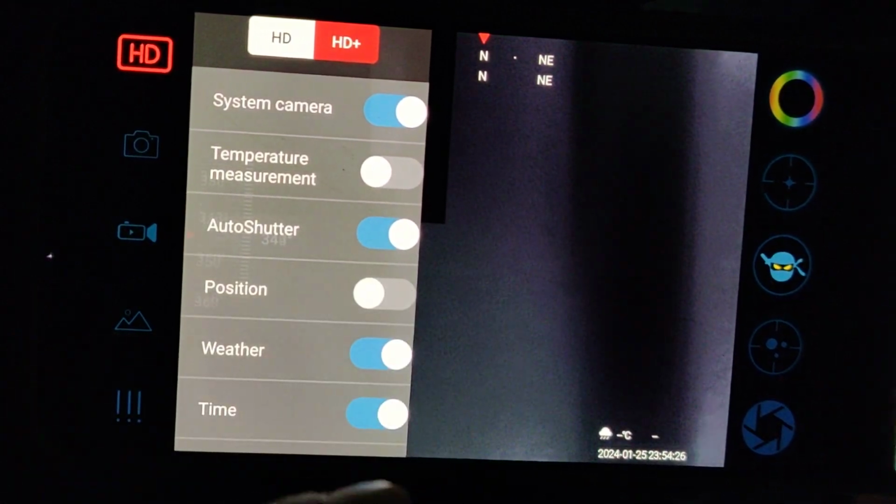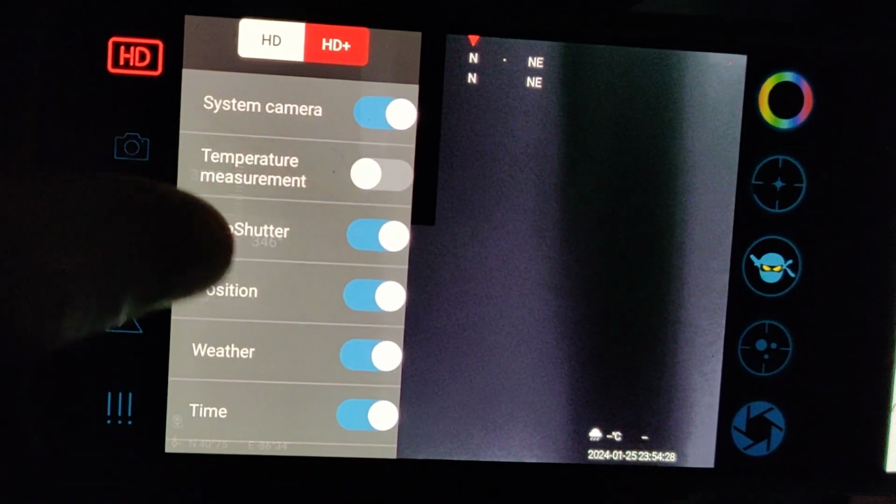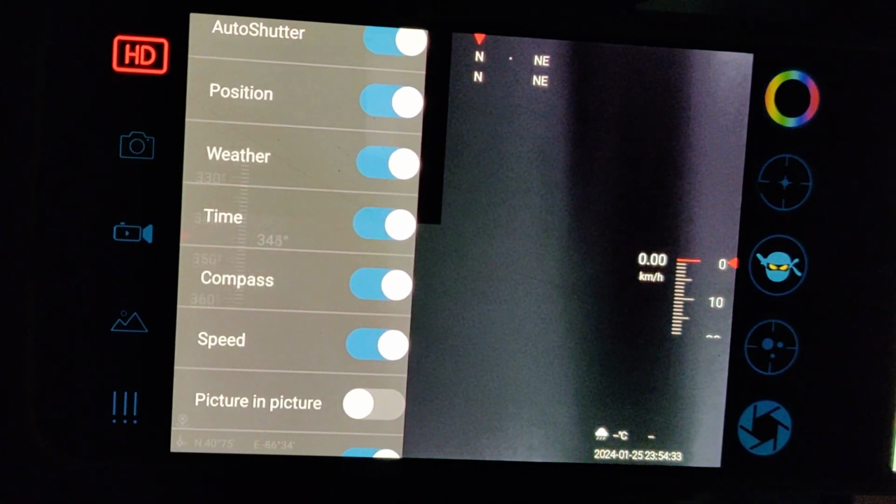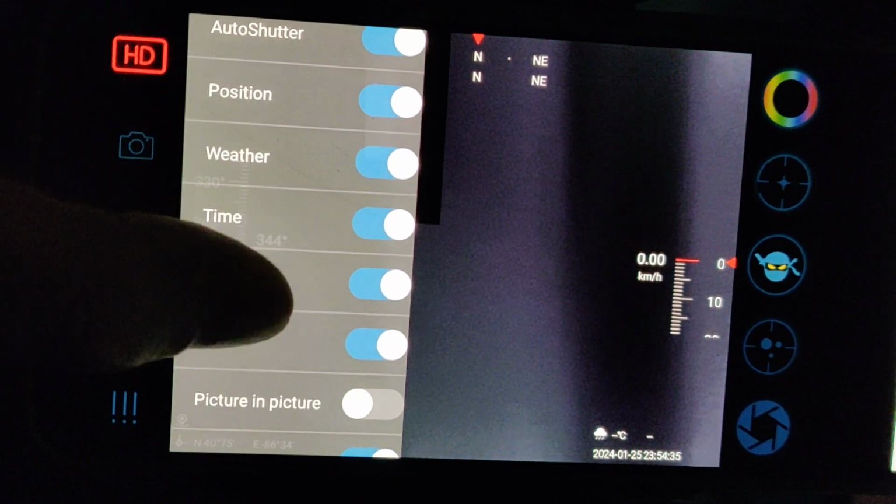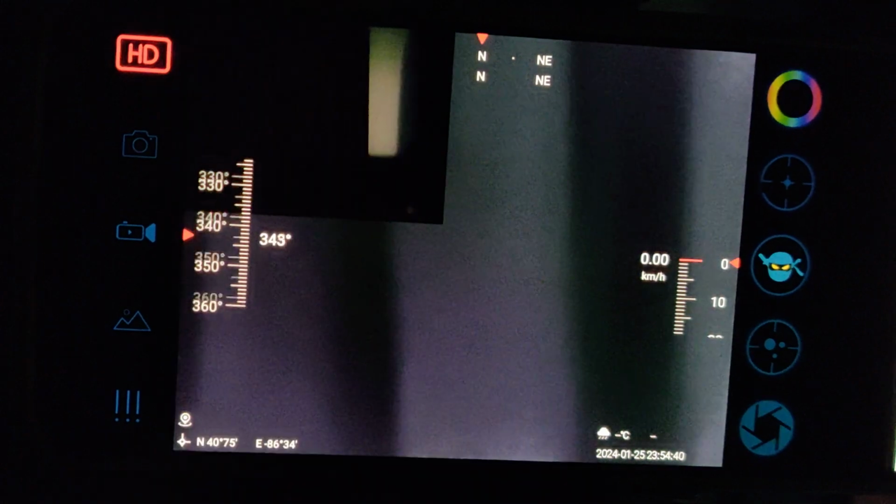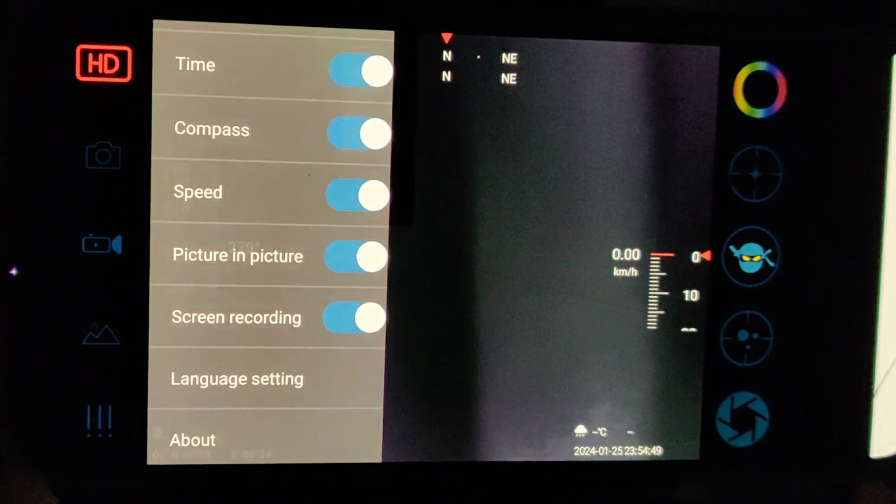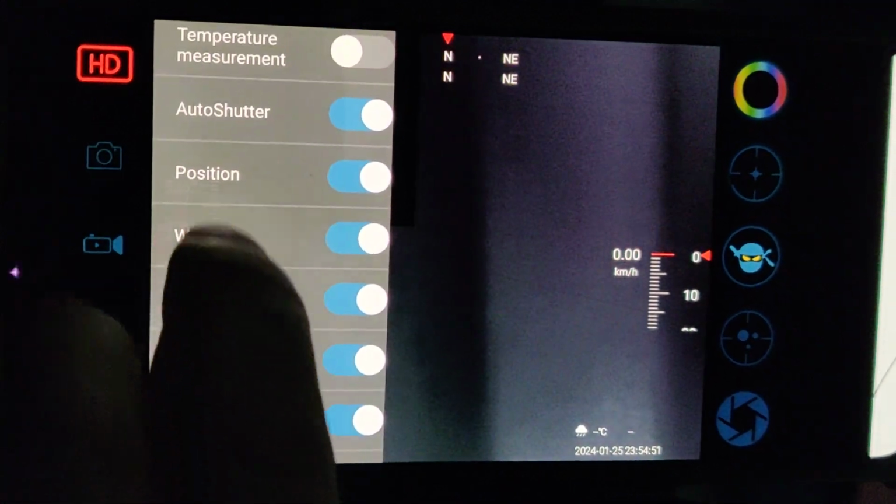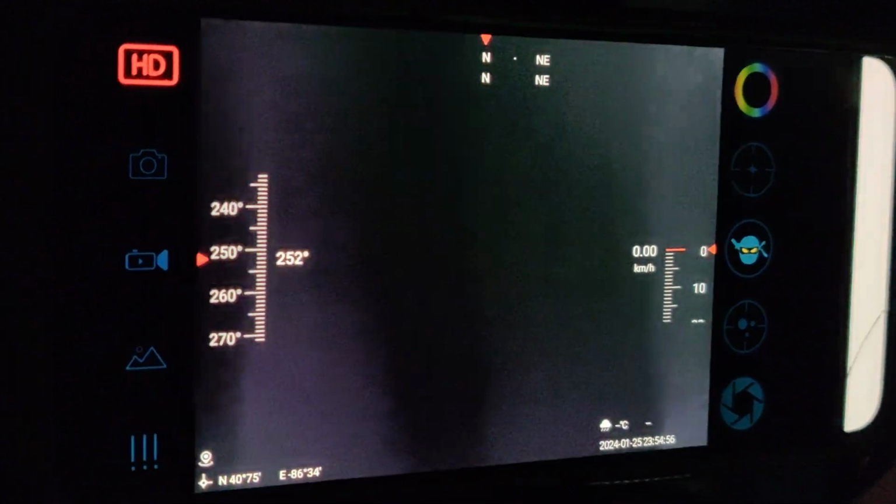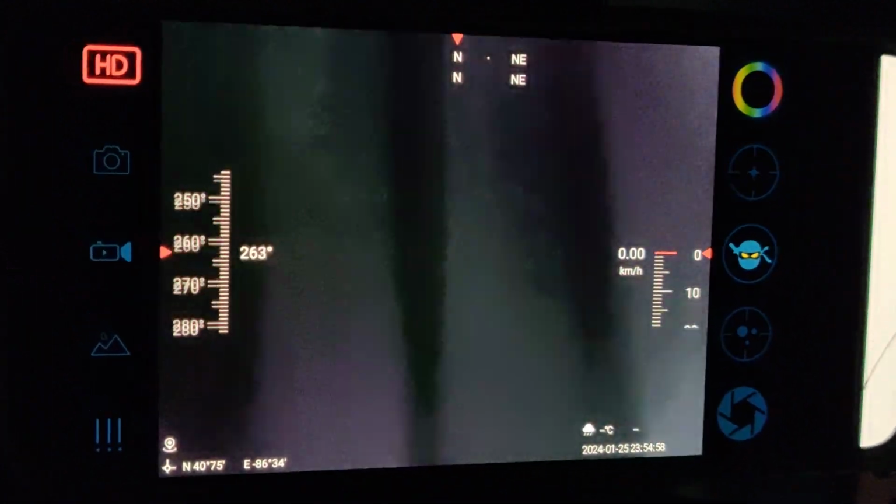I'll go ahead and do position. Position's probably GPS. Time, compass, speed. I don't know speed of what. Picture in picture. It seems to show whatever's in the center of the screen in its own little special window, and it doesn't even seem to be doing it. I'm going to turn the system camera off and see if we can see the picture in picture. I don't even think it's doing anything now.